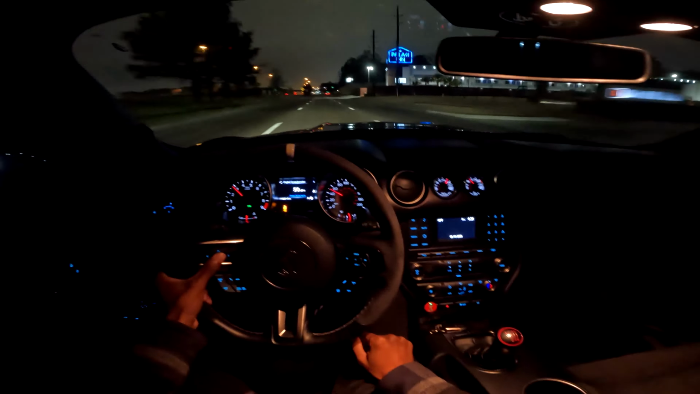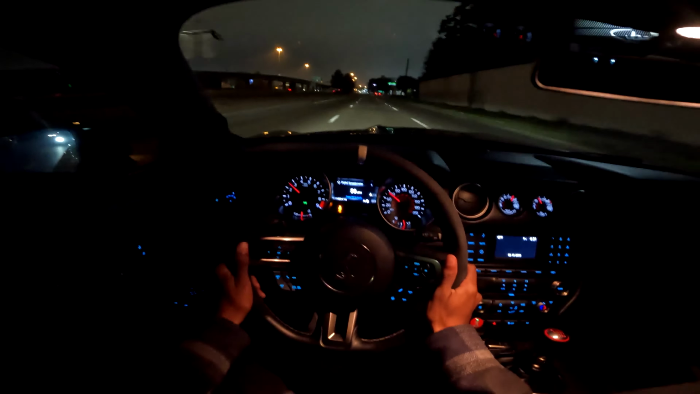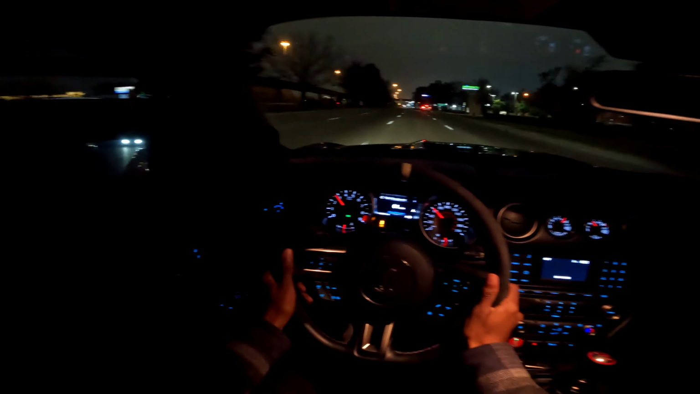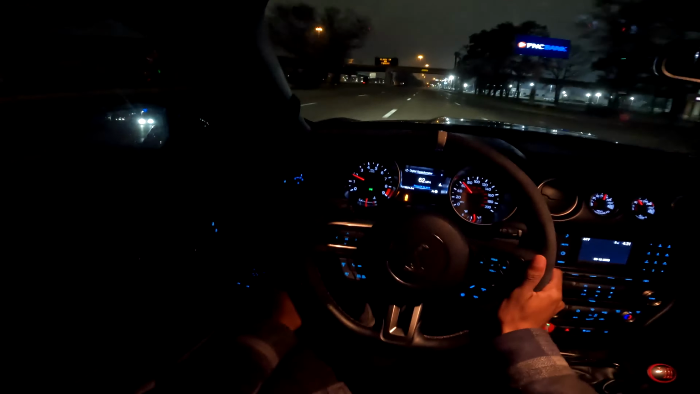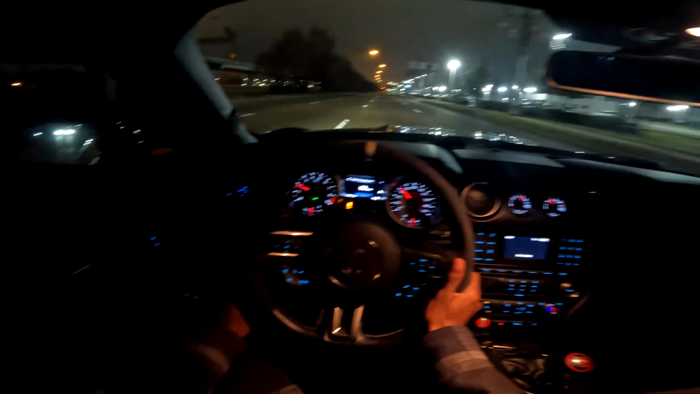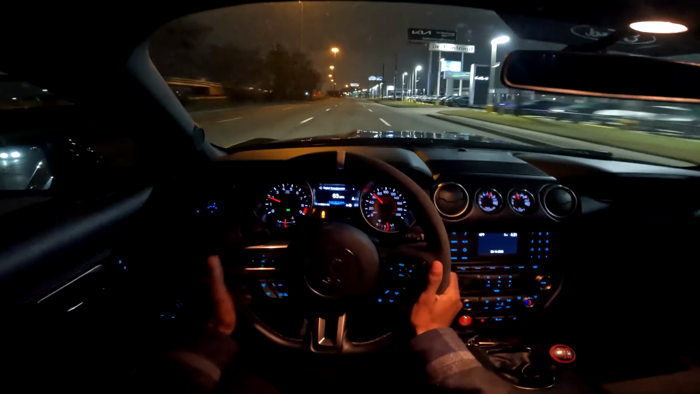Turn the fun mode on, but not too much fun because the ground is wet and it's cold. Gotta go see what downtown Houston's like at 1 in the morning.